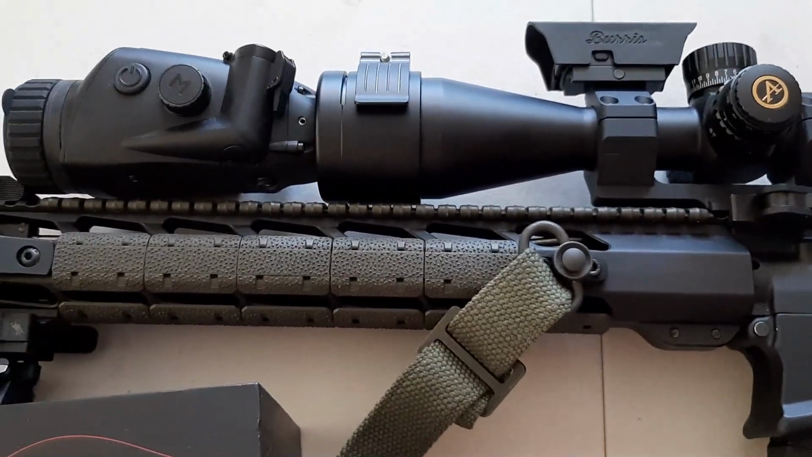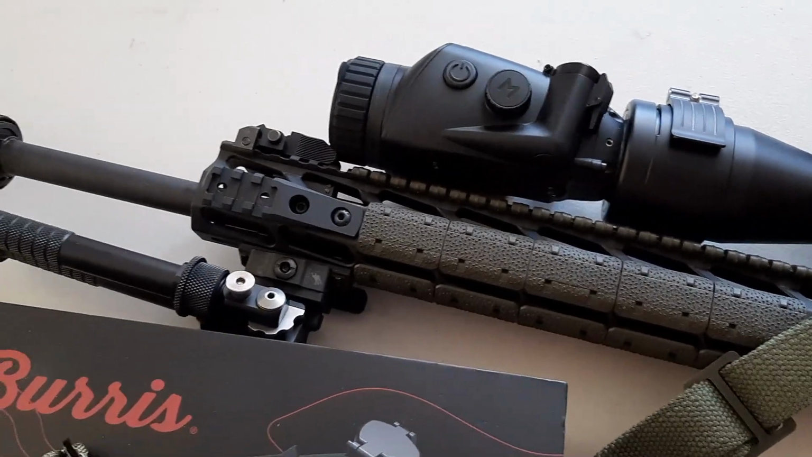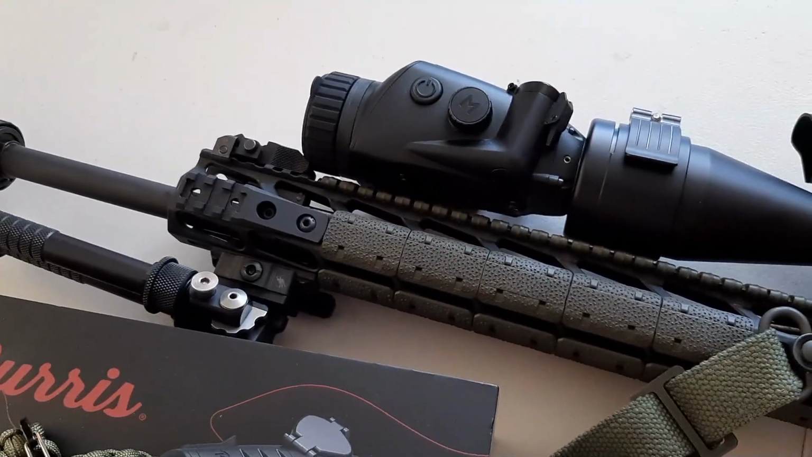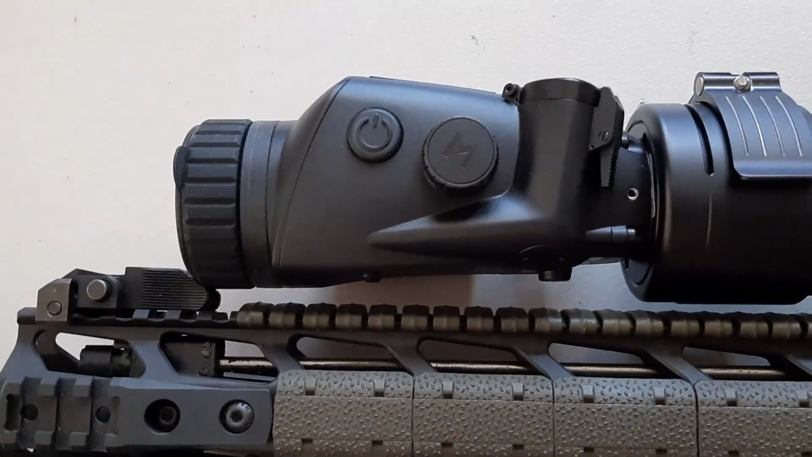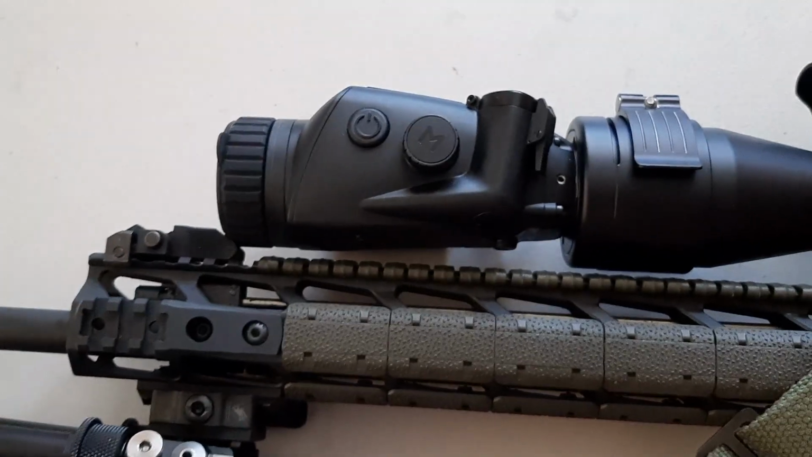It's just not as pronounced as far as your details go, being able to see everything in your environment. And there's a whole bunch of other settings, but let me just share with you guys some range footage and some footage of this scope so you can see what it looks like when you look through the scope. But I highly recommend this if you have the money.